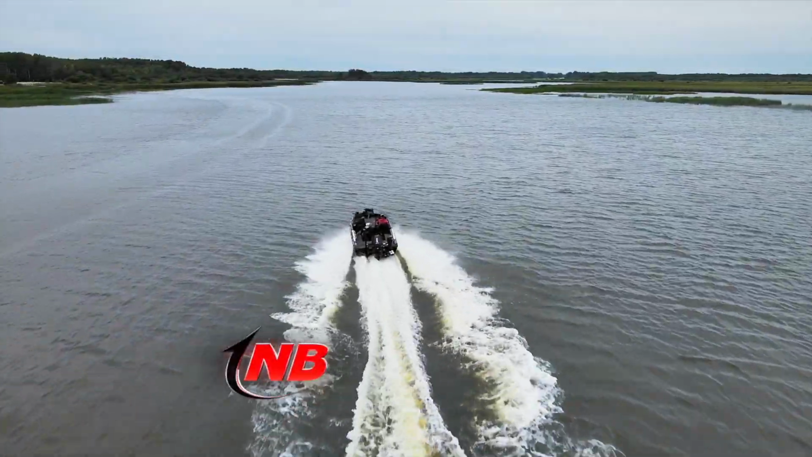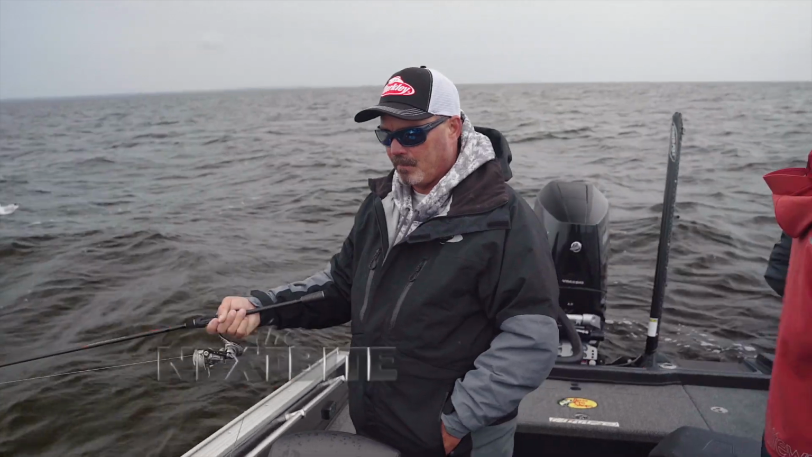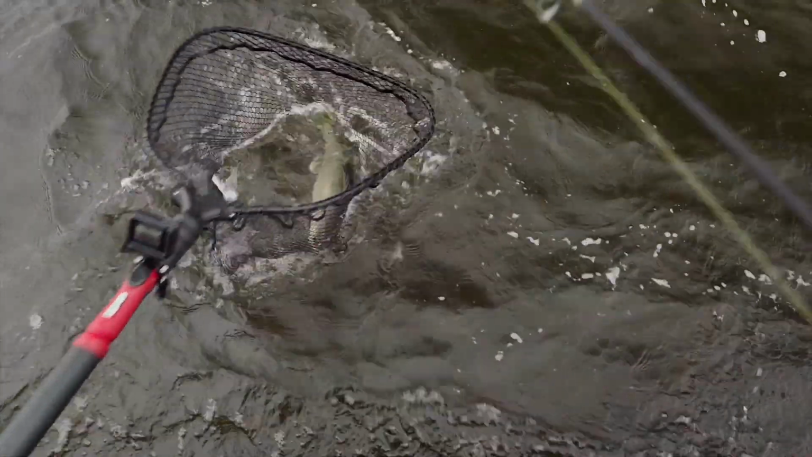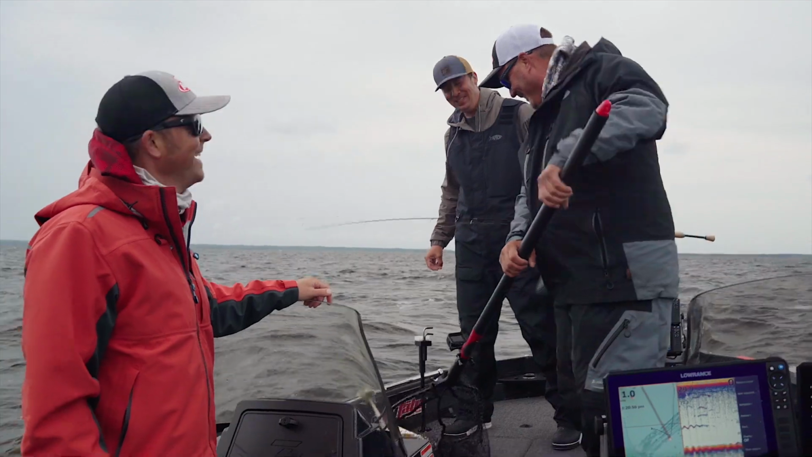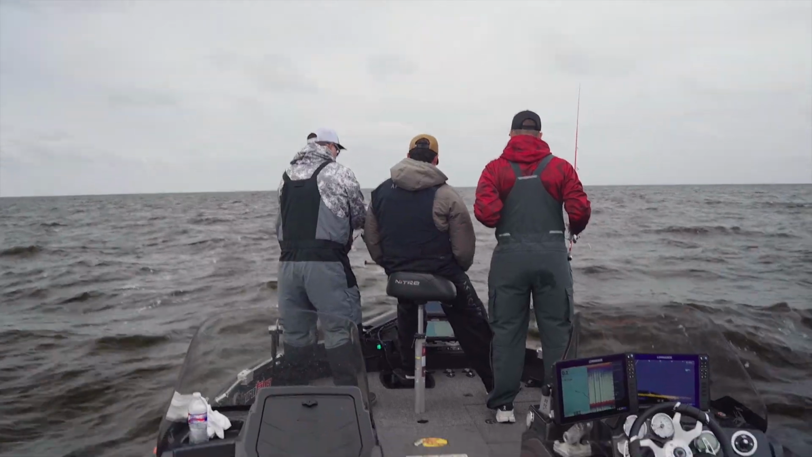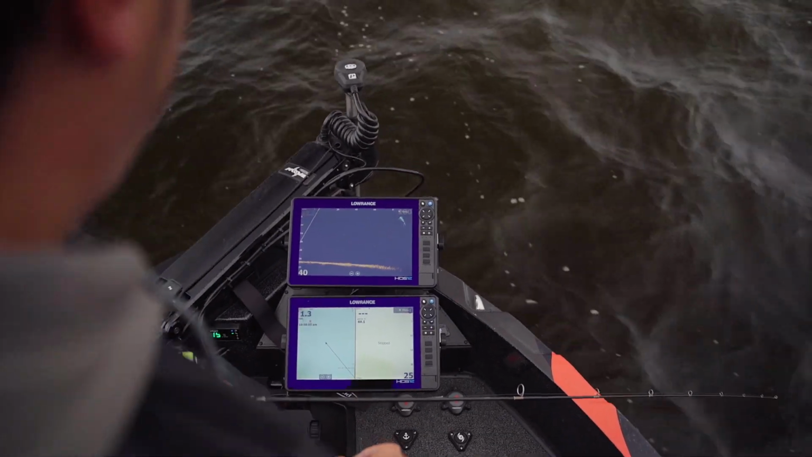Tom has proven time and time again during tournaments just how effective forward-facing sonar can be by placing in the top of the field repeatedly, since forward-facing sonar has been on his boat. I'm gonna be Tom Wynn's professional fish netter. Here we go. As the techniques have developed, he's stayed on the leading edge and is one of the anglers figuring out how to use it in all types of situations.